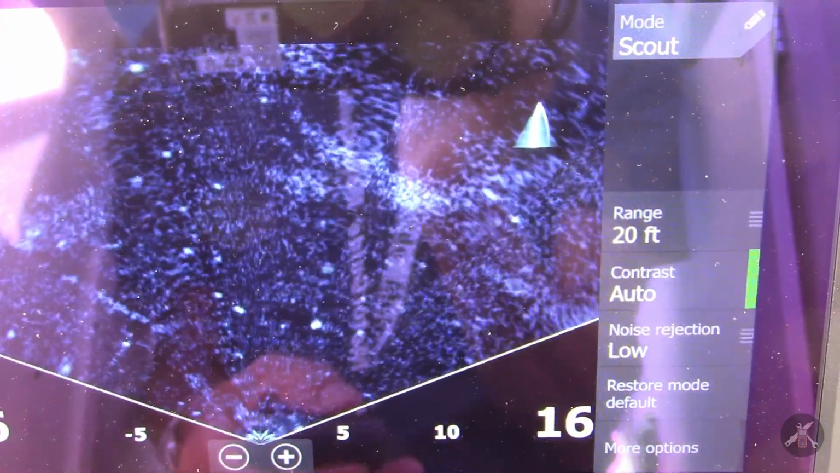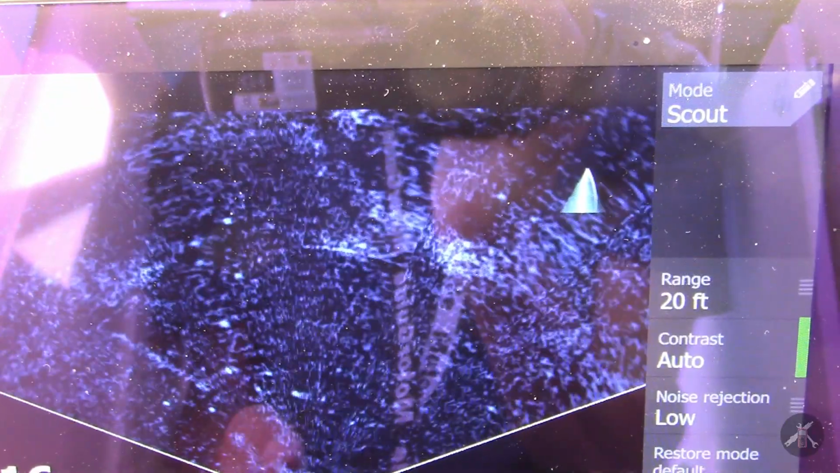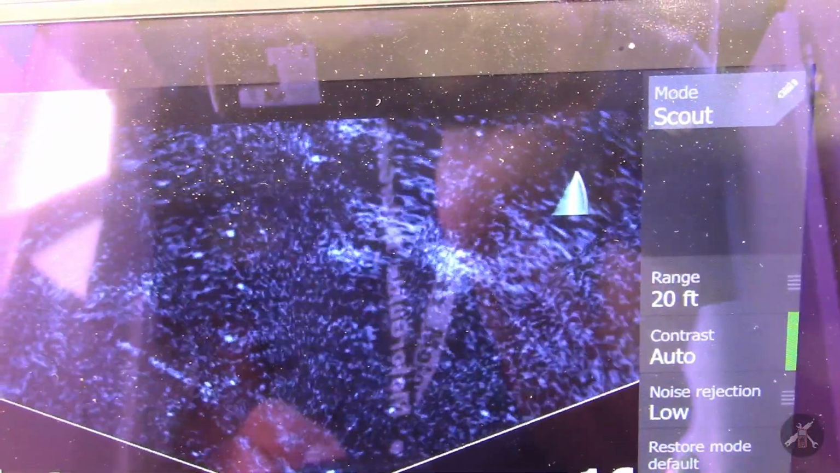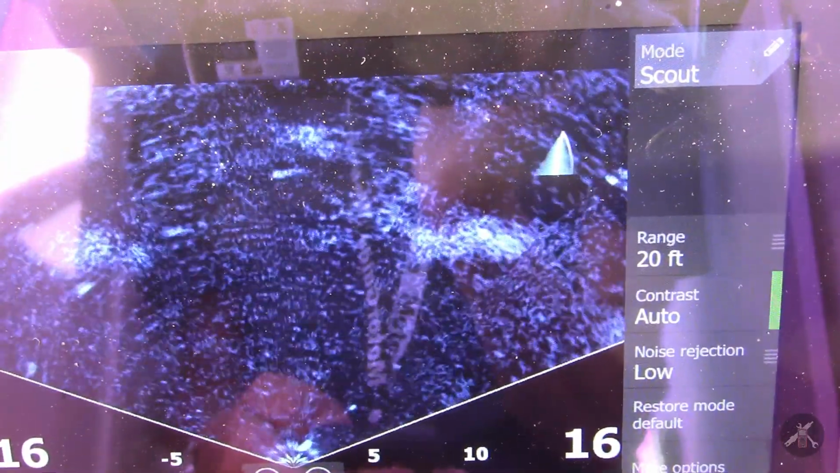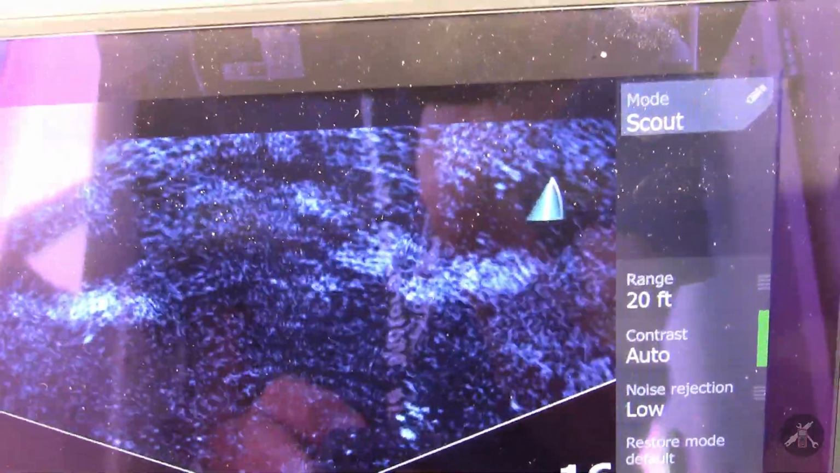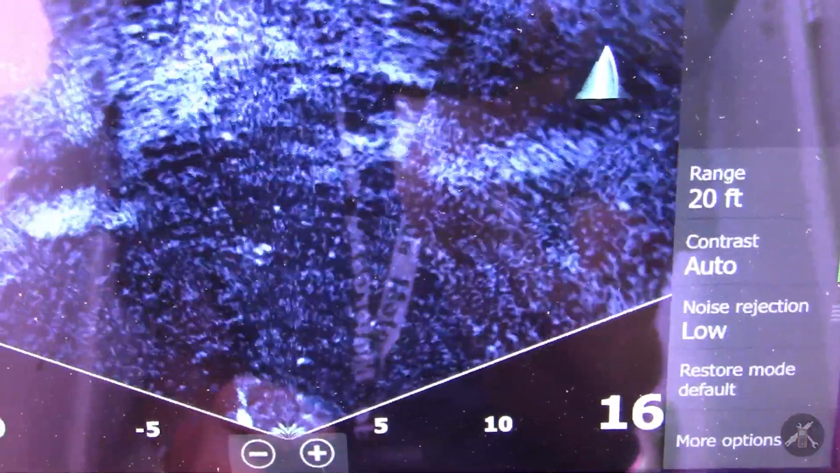Now the motor's pointing back, kind of to the back direction of the boat. Just kind of scanning it.